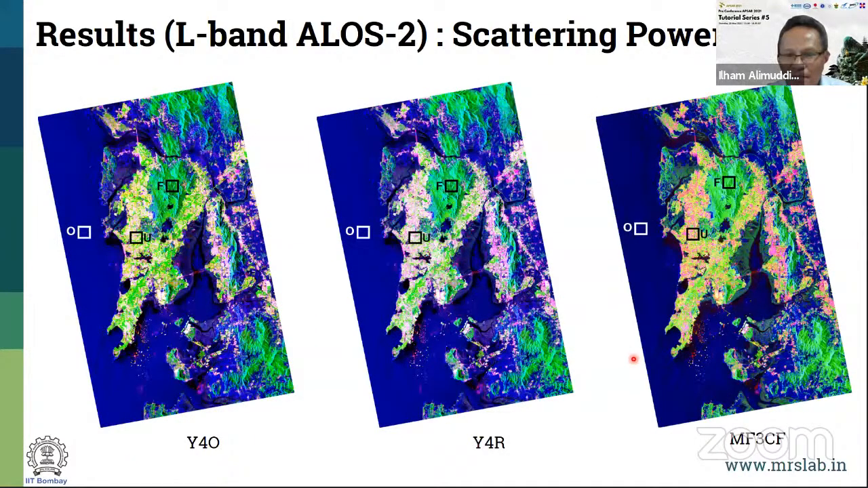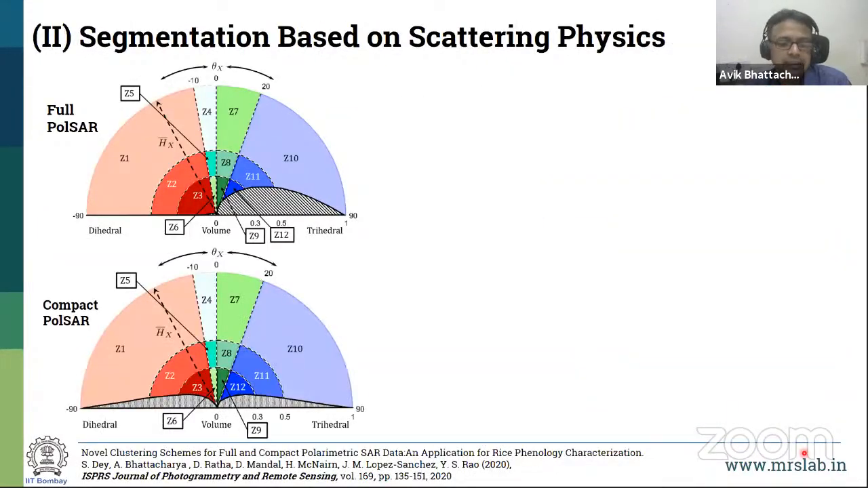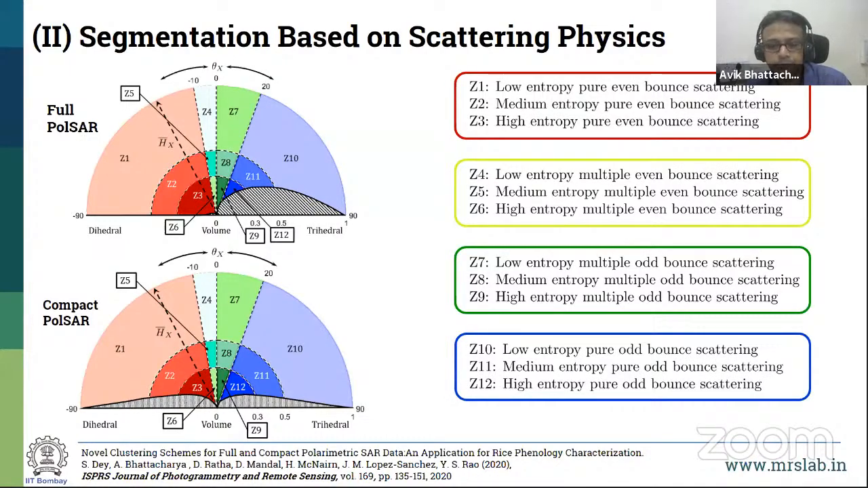This is corresponding to the scattering powers. You can see this is from Professor Yamaguchi's decomposition of the original of the rotated coherency matrix. This is how we get the 3-component decomposition also from this. And we have also done some segmentation utilizing the power component, but I'll not go into the detail of that. You can find it in the paper.